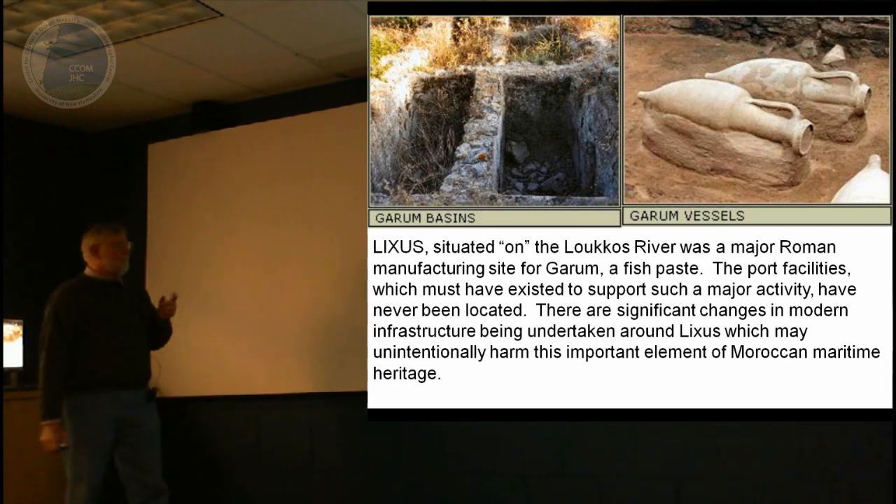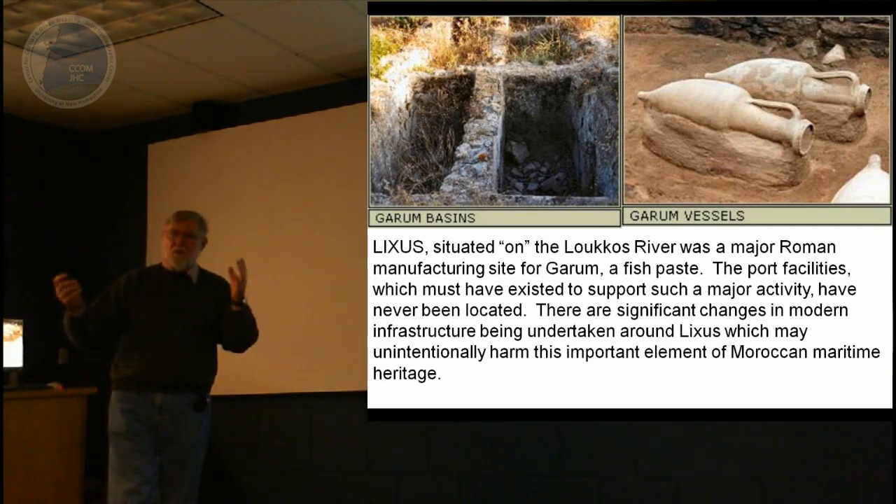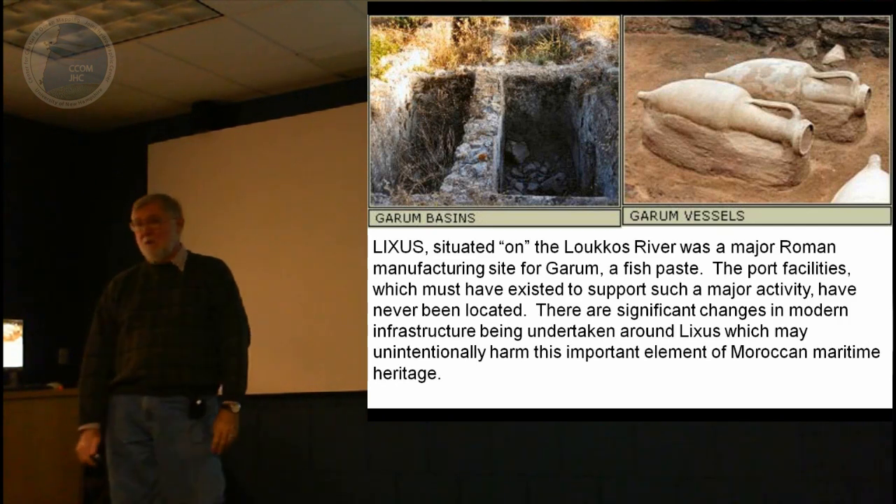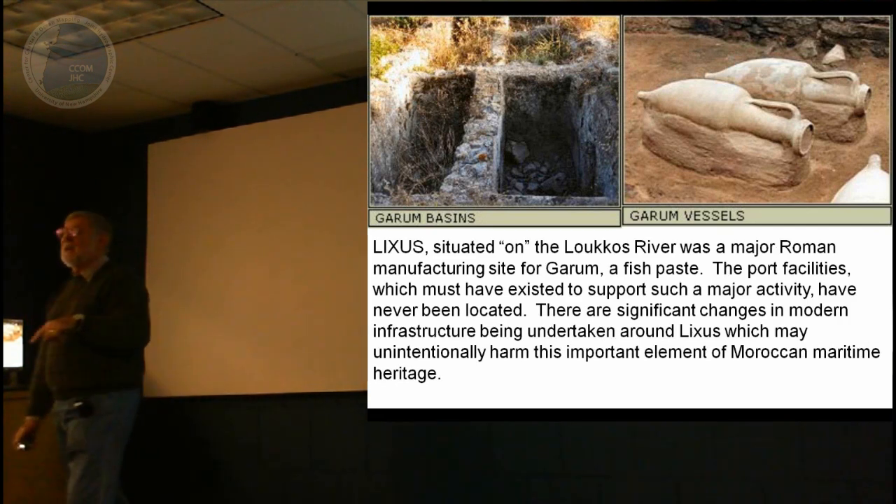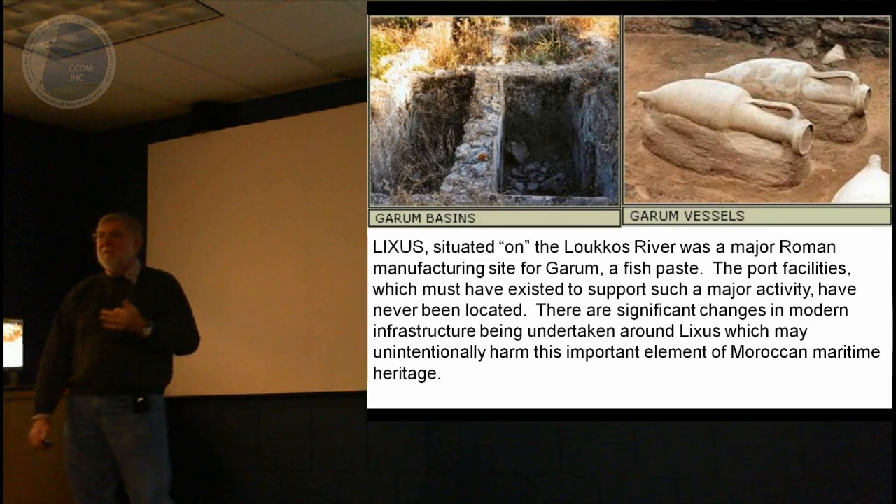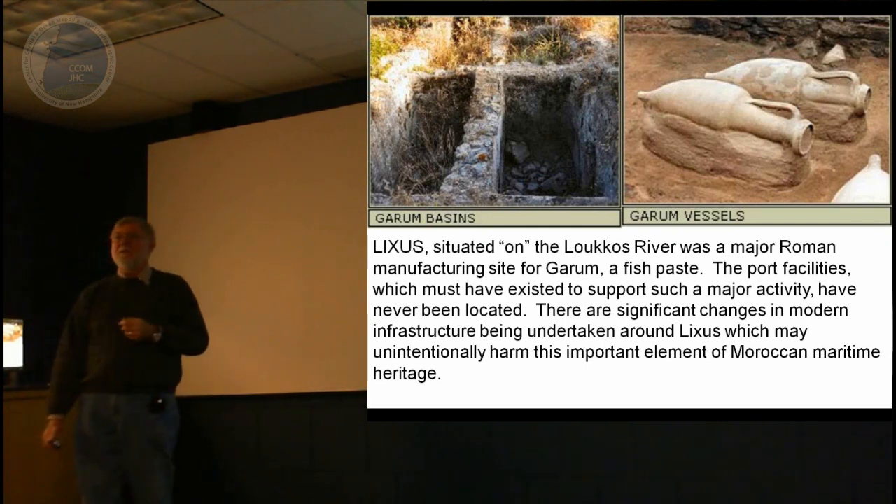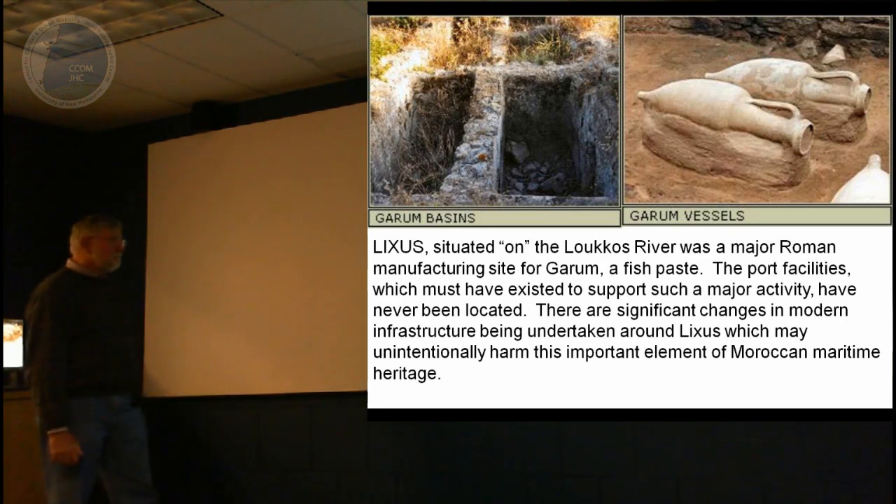Notice over here the amphora. Most people's knee-jerk reaction is that amphorae are what wine, raisins, figs, and oil were shipped in. But actually, one of the most valuable products shipped in amphorae was fish paste. It was a high-protein food supplement that was provided to the Roman army.